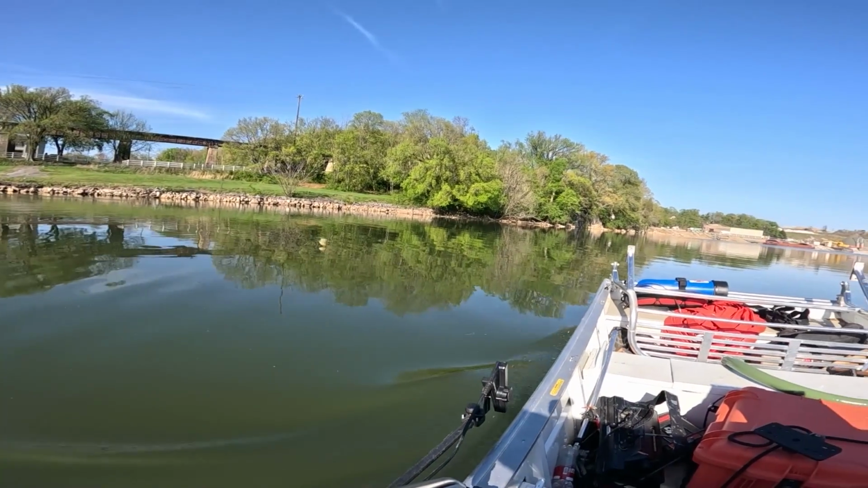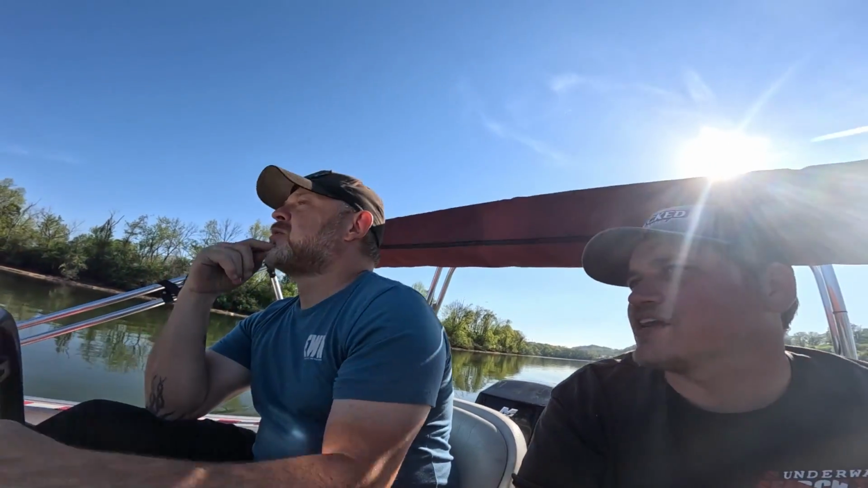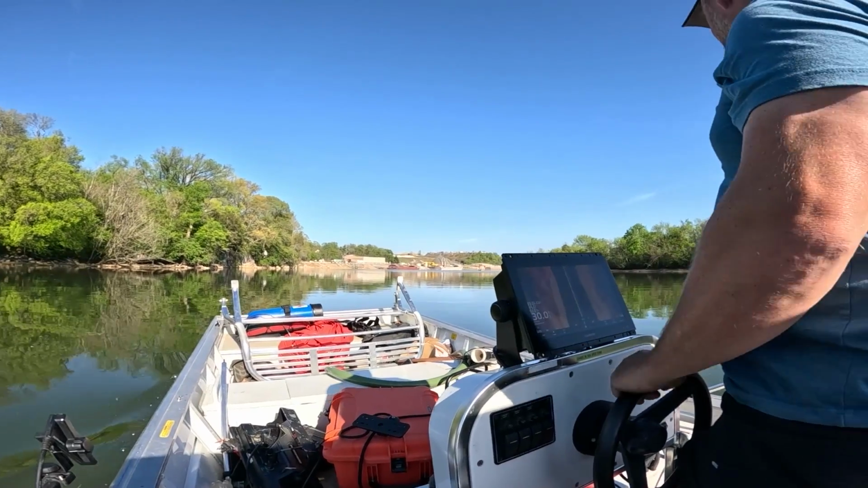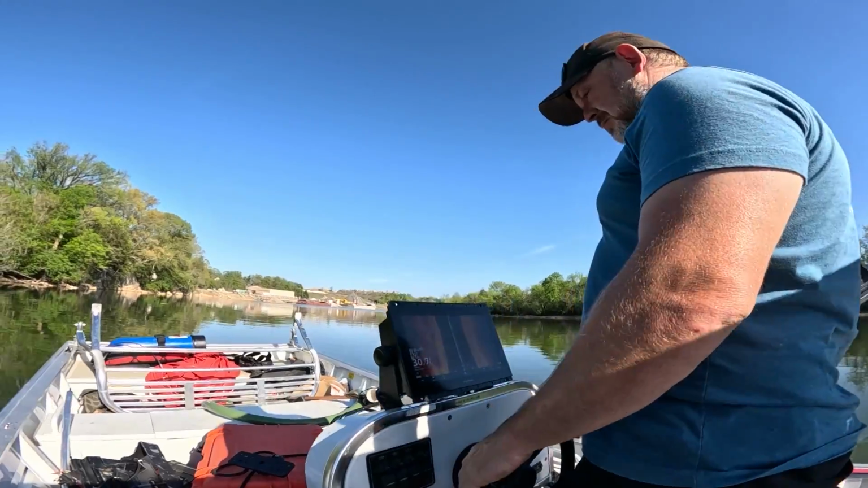Are you gonna check all up and down right here first? I would. I'm sure all the locals know about this. And down that way is Asbury, and the bridge is farther down. How far? Not too far. Well, that's the quarry, so it's gotta be around the way. Yeah, yeah.